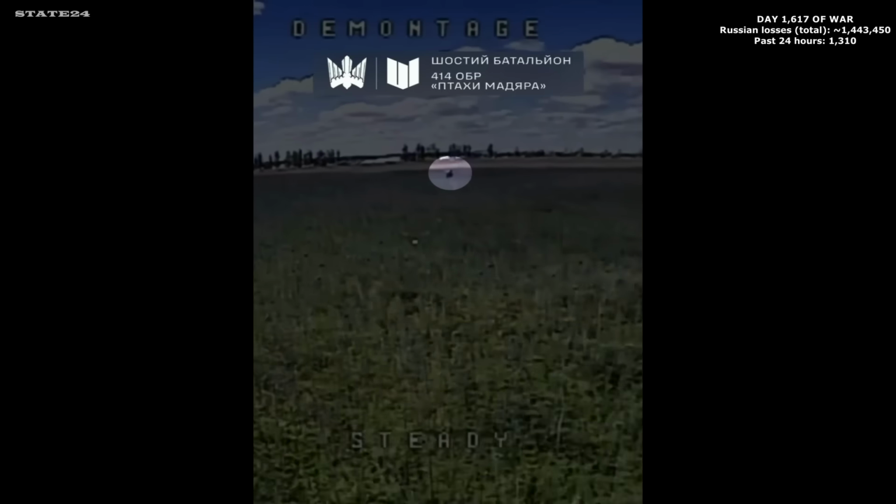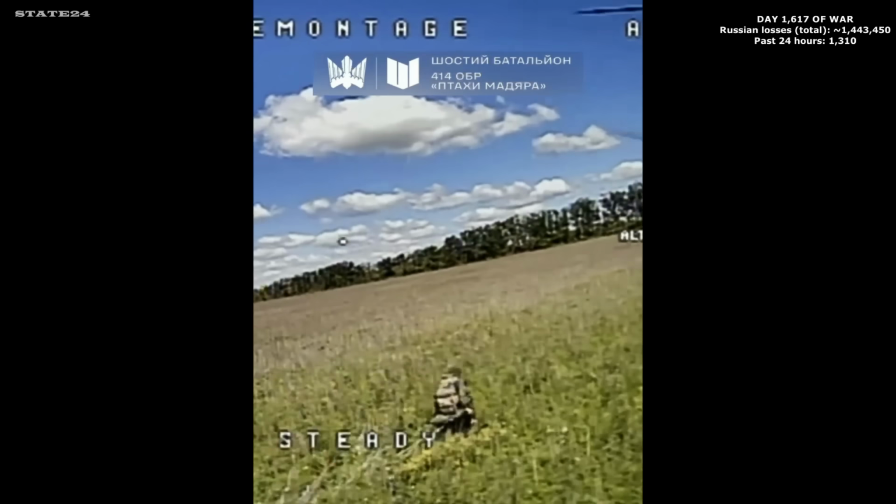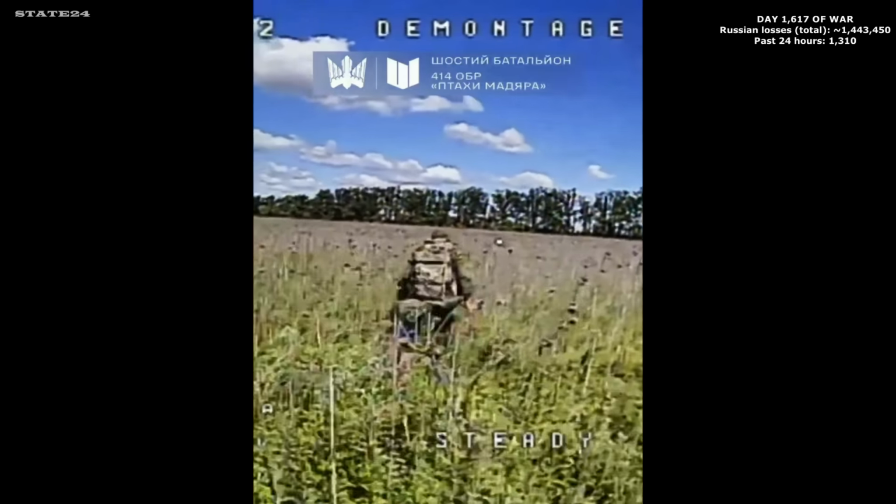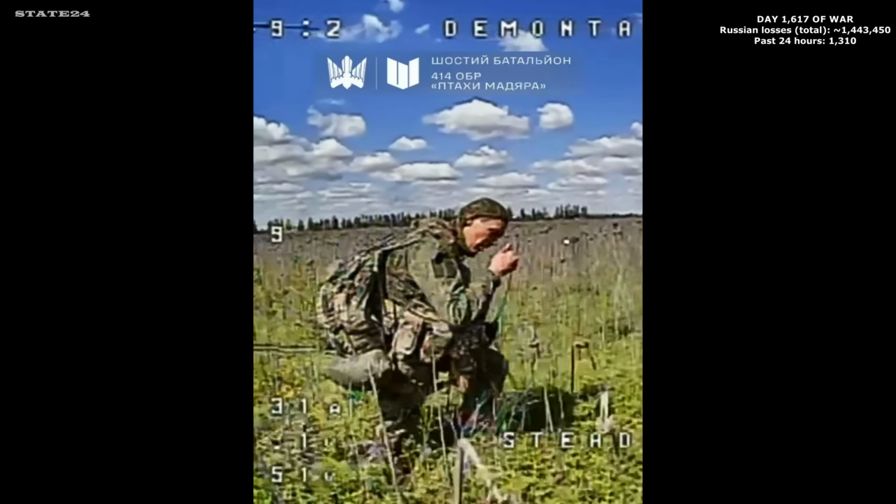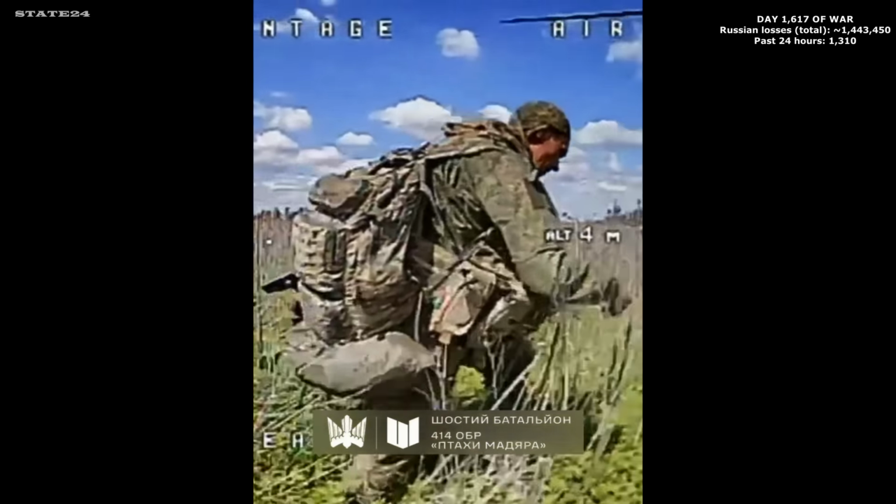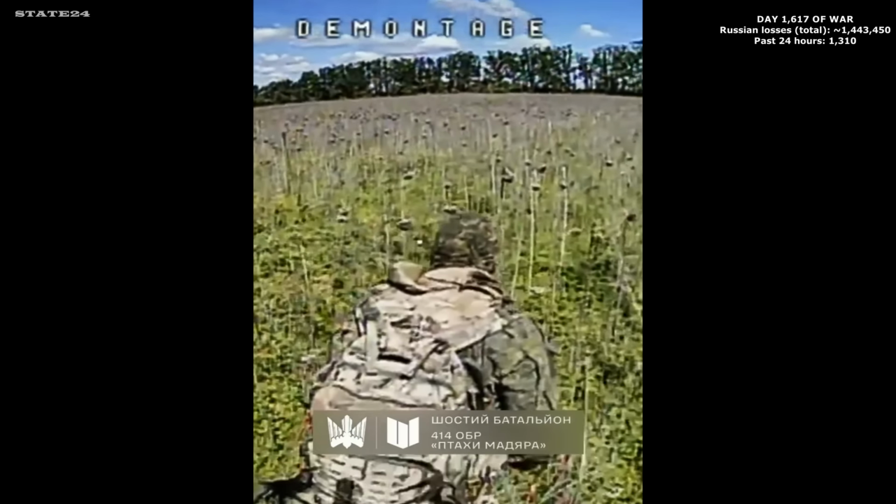One of the stranger moments on this front. A Russian soldier walking through an open field with an FPV drone right beside him, 1 meter away, matching his pace. He doesn't look at it, doesn't slow down, doesn't reach for a weapon, just keeps walking, as if whatever is flying next to him is someone else's problem. The drone operator holds position, observing. Eventually the drone commits. The walk ends there.